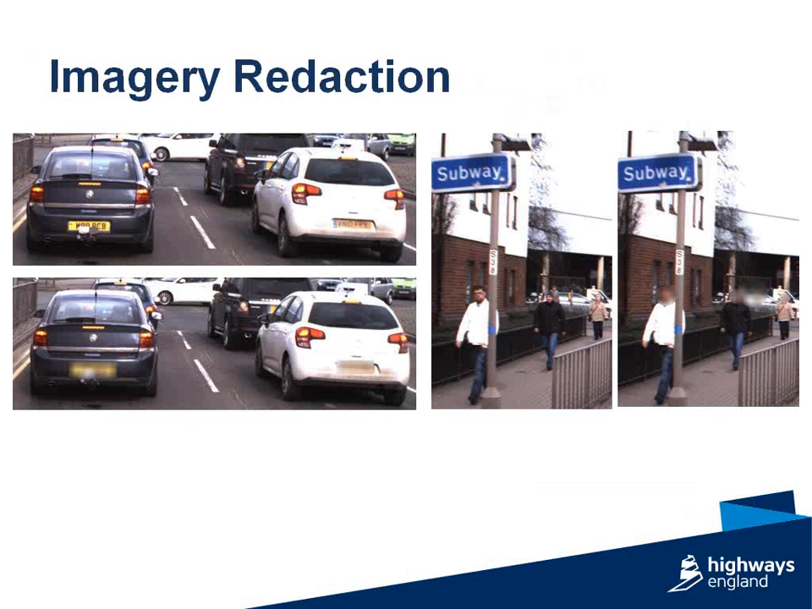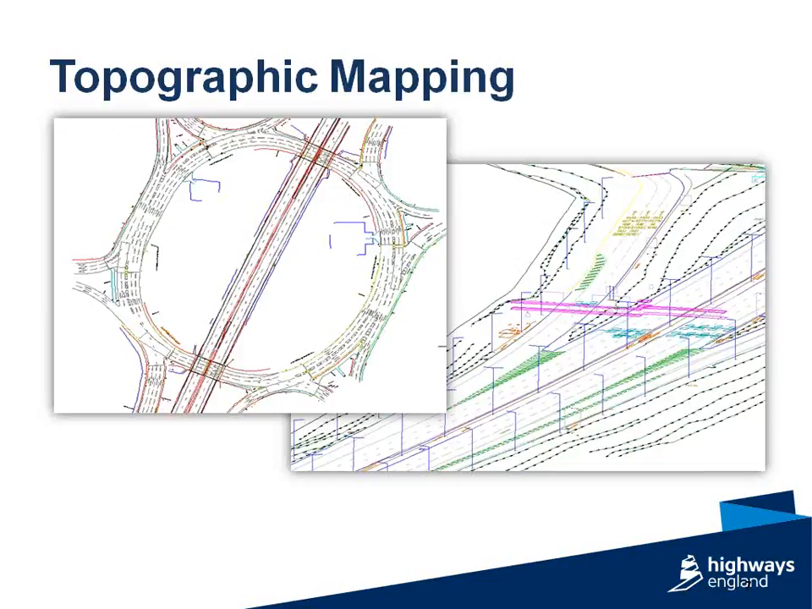This slide just shows an example of the imagery redaction process. So you can see on the top screen, you can see vehicle registration plates, and below it, the redacted imagery with the plate blurred out, and to the right, the same process for a face. Now, the next set of slides, there's probably 7 or 8 of these, are all based upon secondary uses of mobile mapping data.